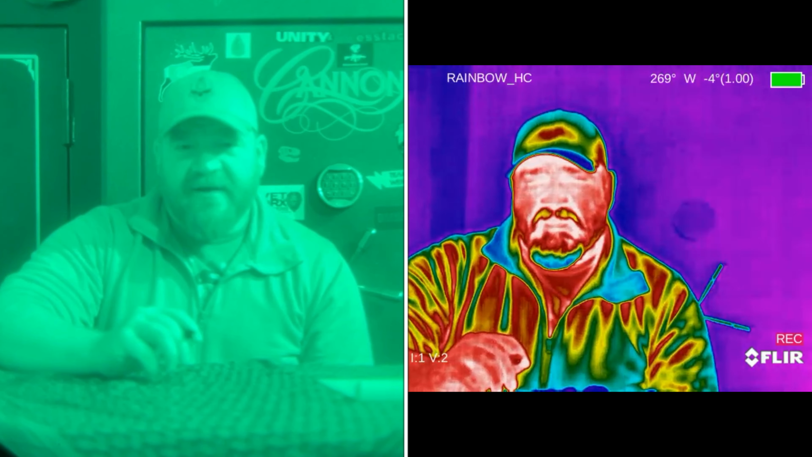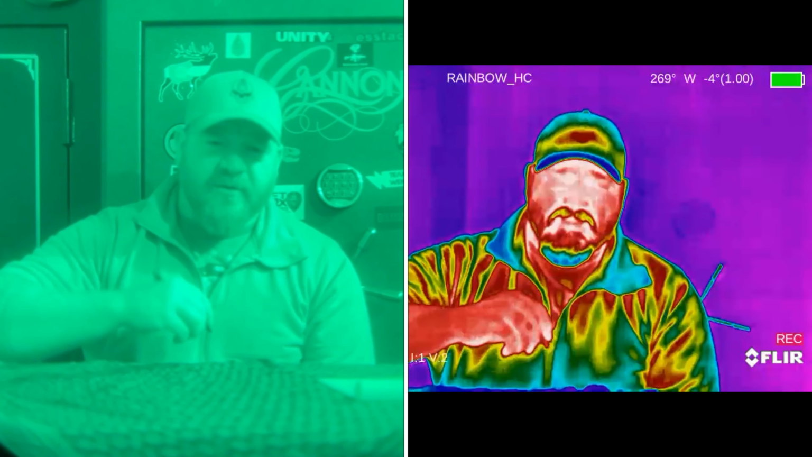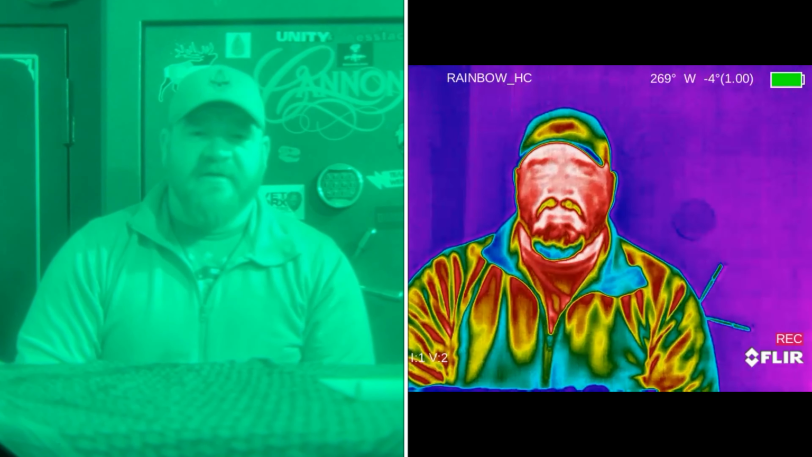So you do have to get a dovetail adapter in order to use it with any sort of mounting device for your night vision helmet or anything like that, a skull crusher. The Breach is powered by a single CR123 battery, although there are companies that make different accessories or options for it. One of them is a battery extension so that you can utilize 18650 batteries with it. From what I understand, I haven't used it personally.